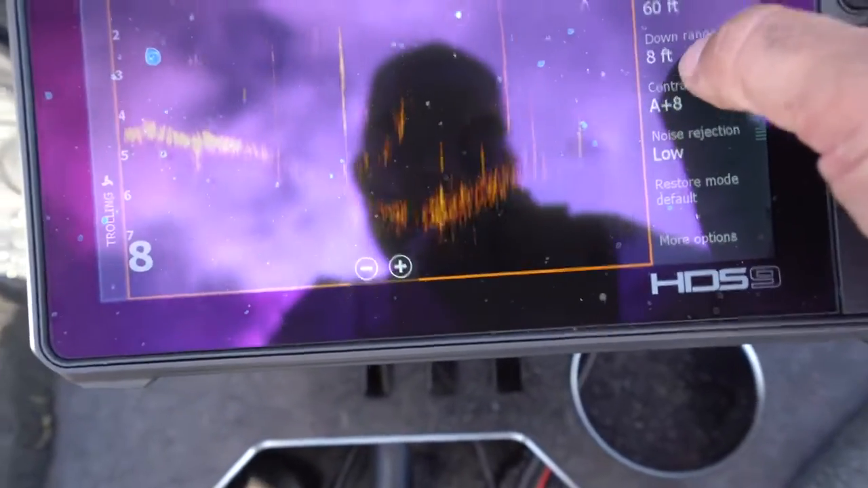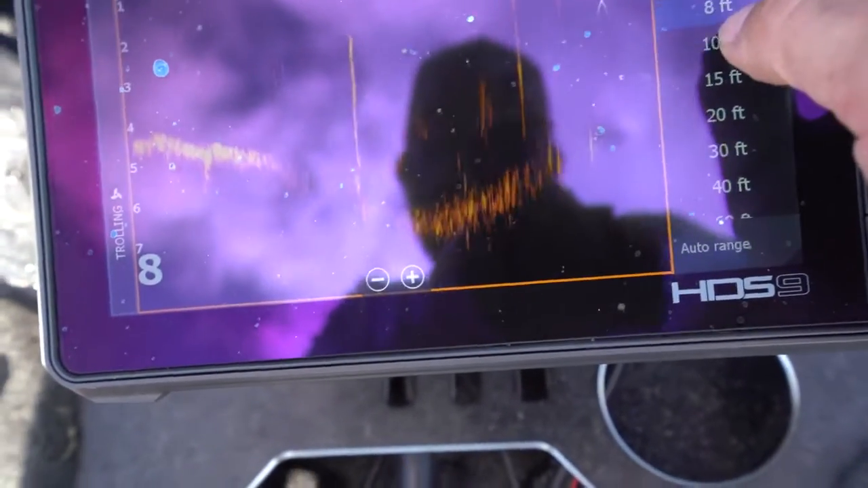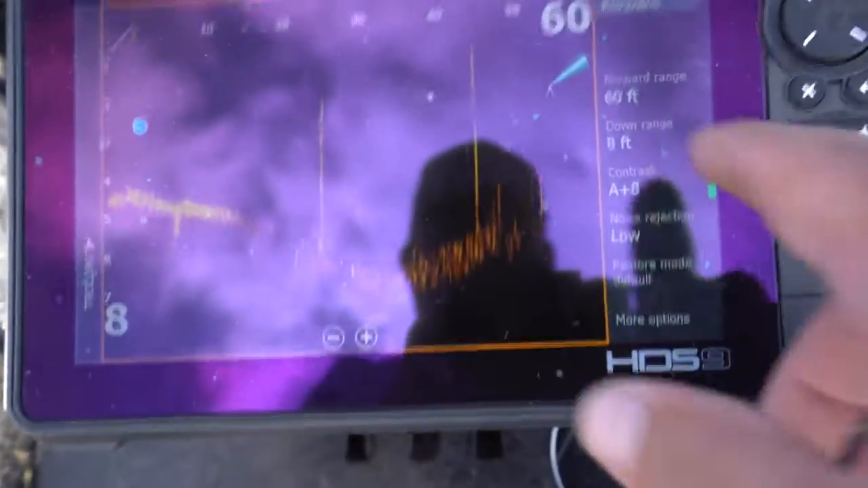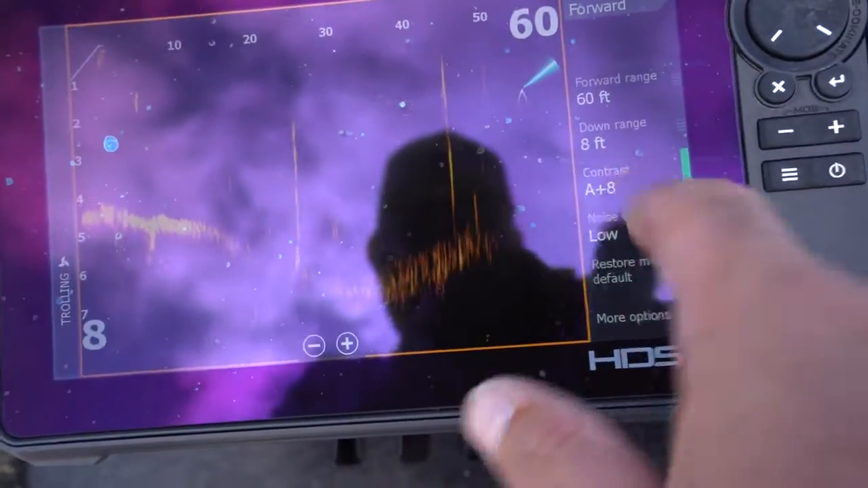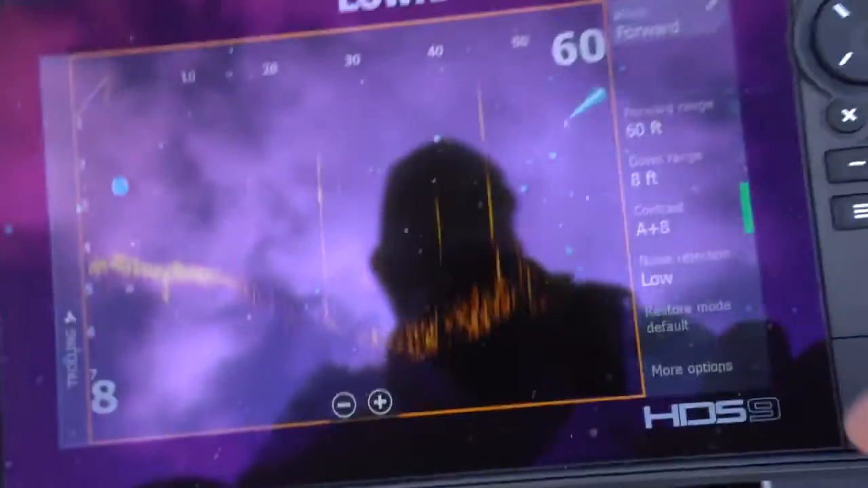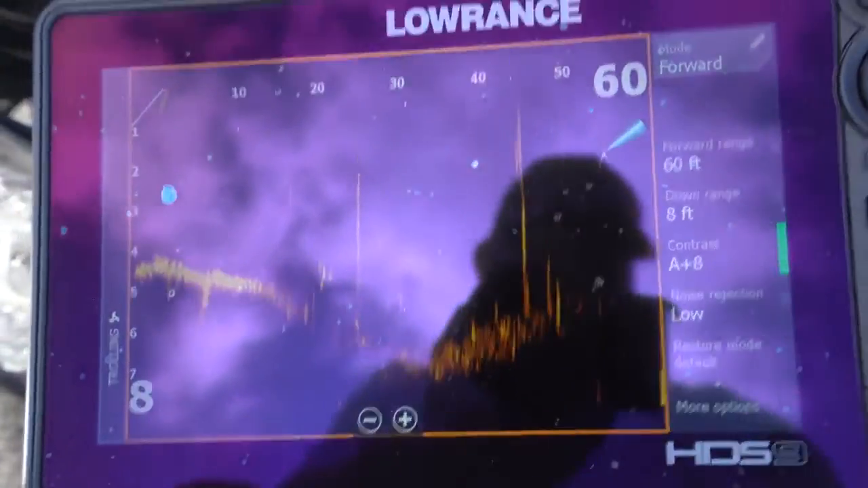Downrange, I change as I go throughout the day based on where I'm fishing. And downrange is going to definitely affect my sensitivity setting, which is right below that, my contrast setting. I'm calling it sensitivity, it's contrast is what it is. So when I am in, say, 10 foot or less, I typically run the contrast on +8.